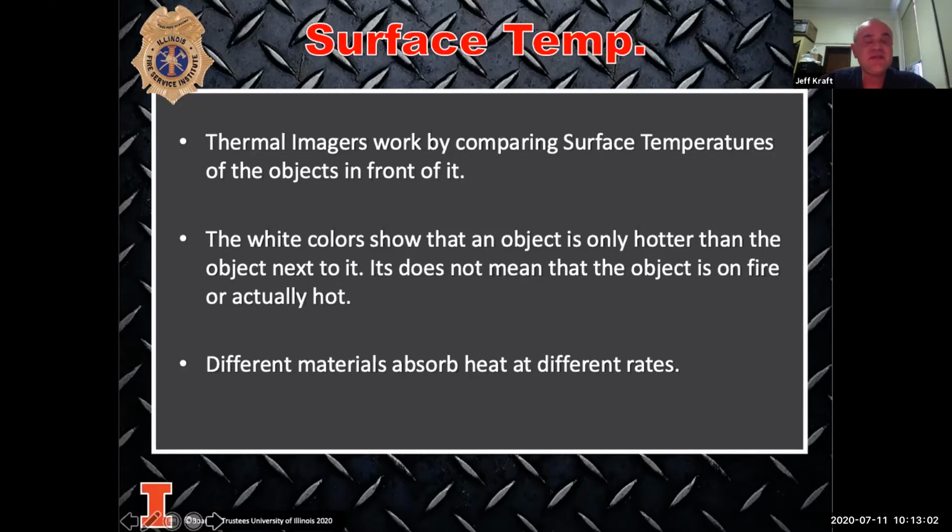When could that be different or a problem inside a structure? Well, if you have a room that has already flashed over and everything has been brought to that same temperature, and it's had a while to burn, whether you're a person, a piece of plastic, or a piece of wood, you're probably all going to show the same temperature because you were brought to that level.